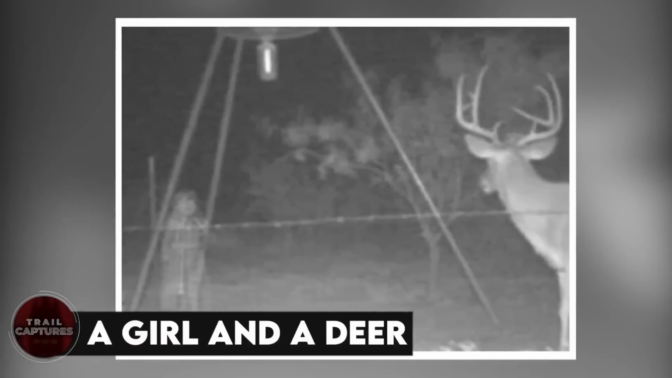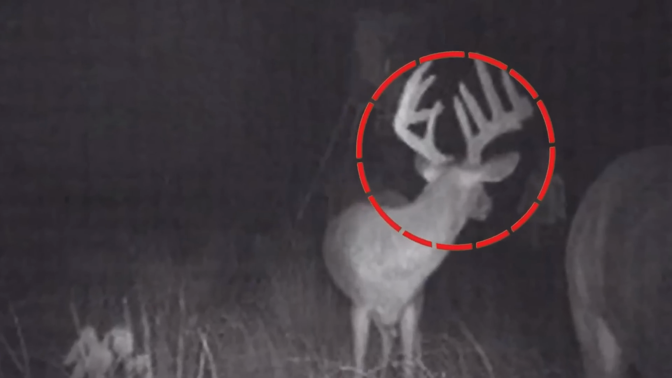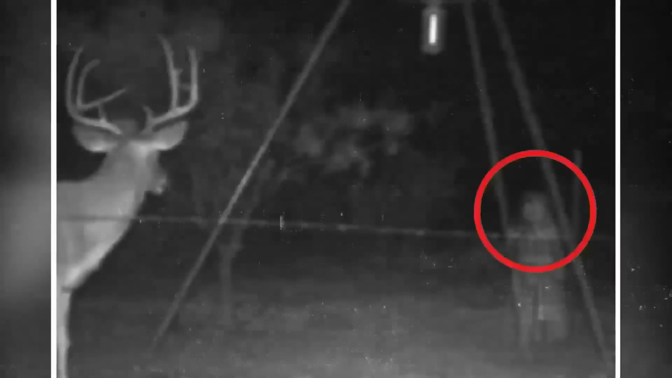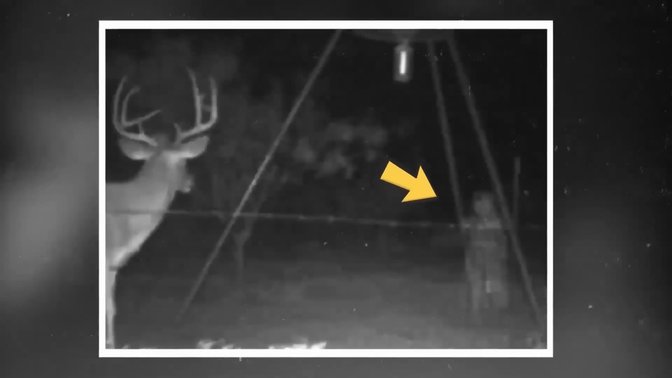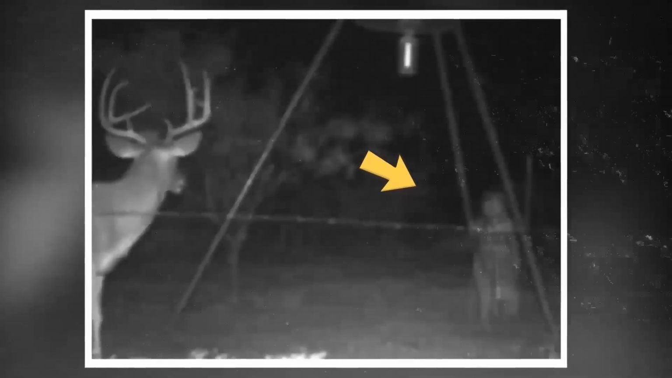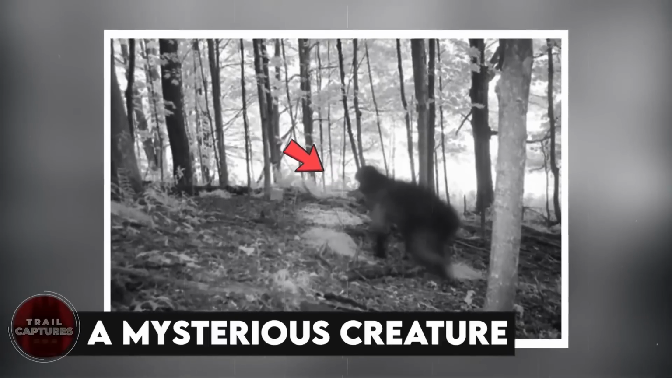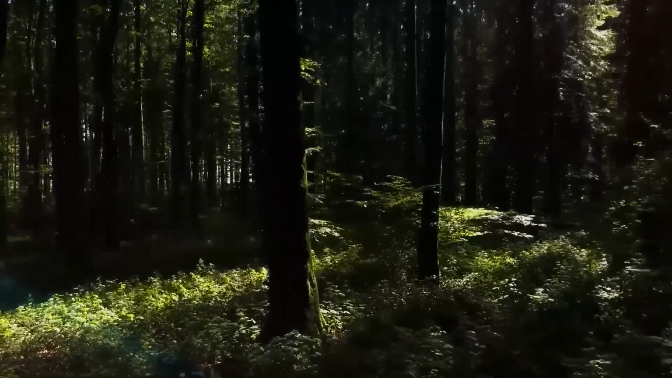A girl and a deer. This photo was taken in Big Spring, Texas. At first glance, you might think this is just a normal picture capturing some wildlife, but unfortunately, it is not. There was something much more frightening that appeared. Once you notice the little girl all alone and the deer staring suspiciously at her, you'll get chills down your spine.